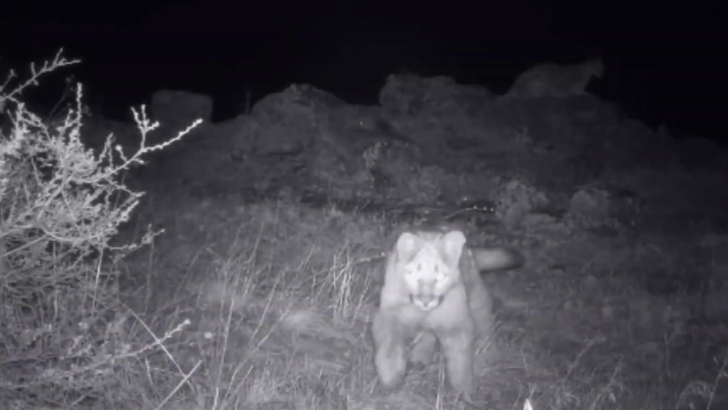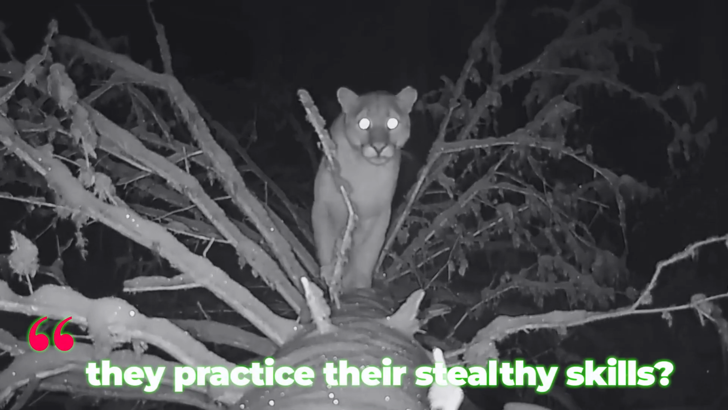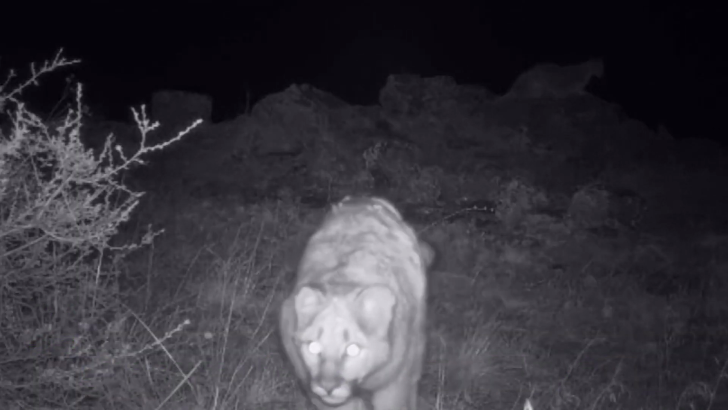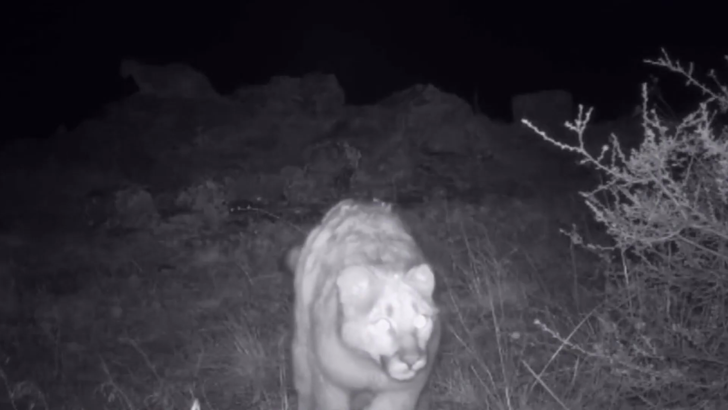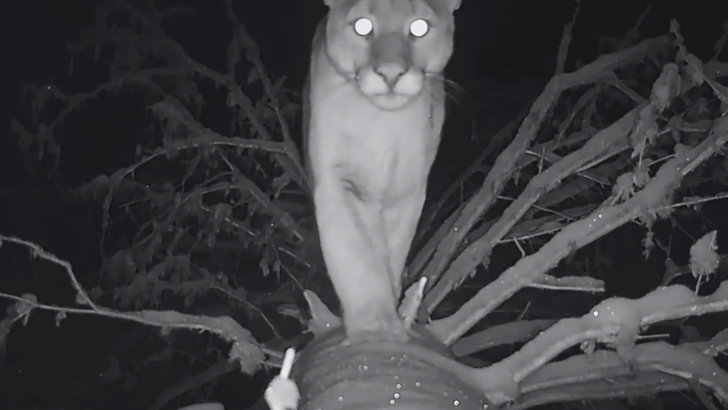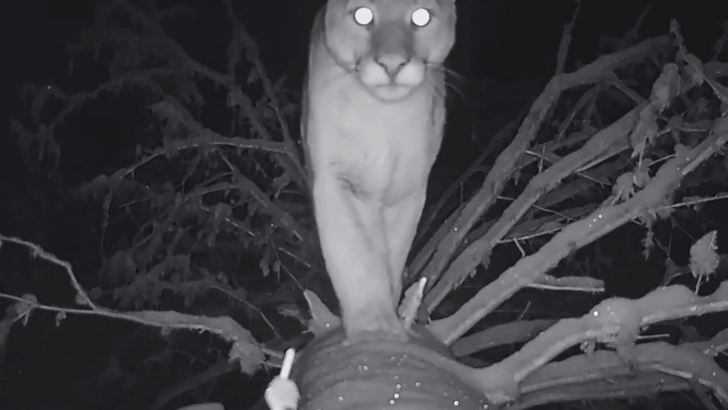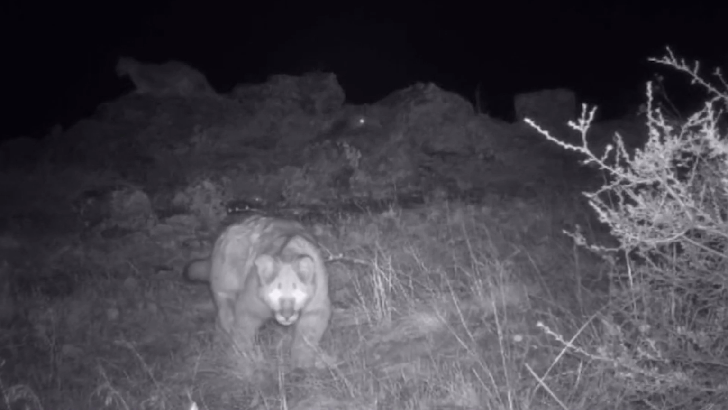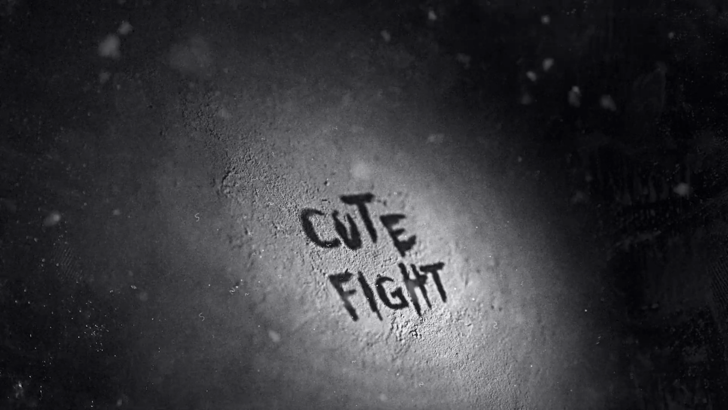Sneak attack. We're accustomed to perceiving lions as fierce and cunning predators, but have you ever wondered when they practice their stealthy skills? A fascinating video captures a young mountain lion on a trail camera, honing its sneaking abilities, perhaps preparing for its next hunting expedition. The footage portrays the mountain lion exhibiting a series of precise and deliberate movements, reminiscent of the sly attempts a house cat makes. The gradual approach followed by a sudden leap renders it an incredibly cute mountain lion, showcasing a different side to these remarkable creatures.